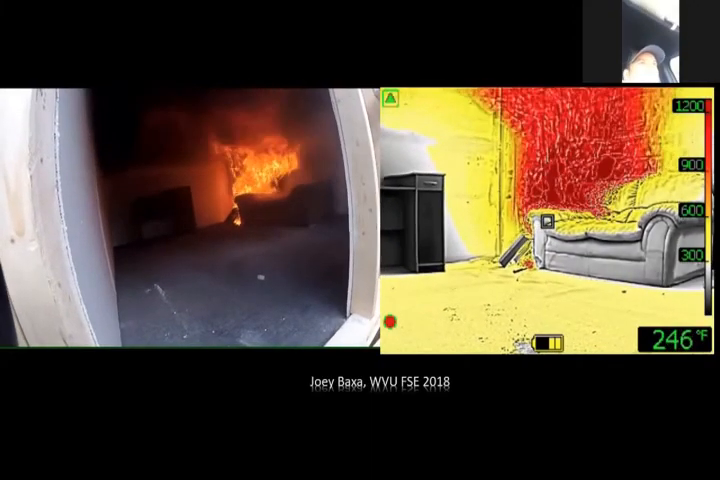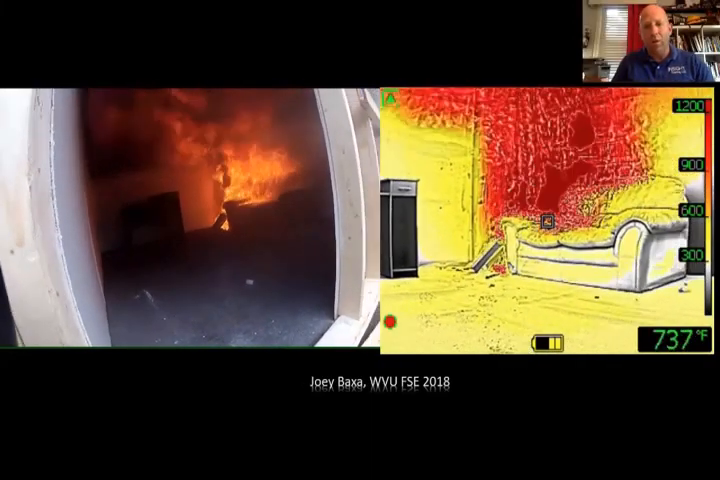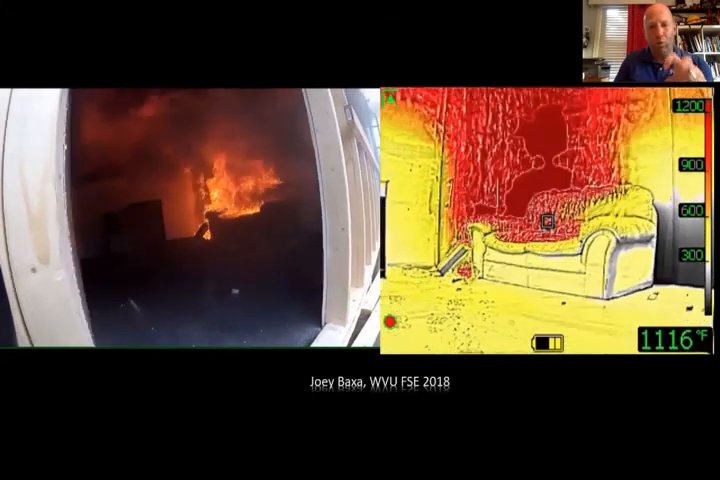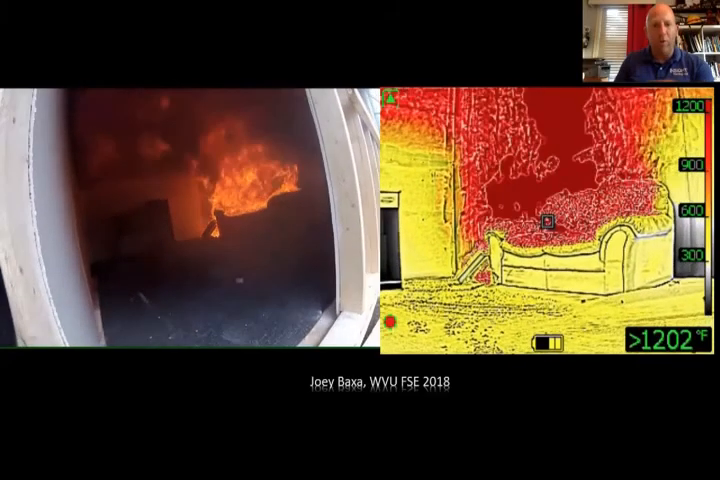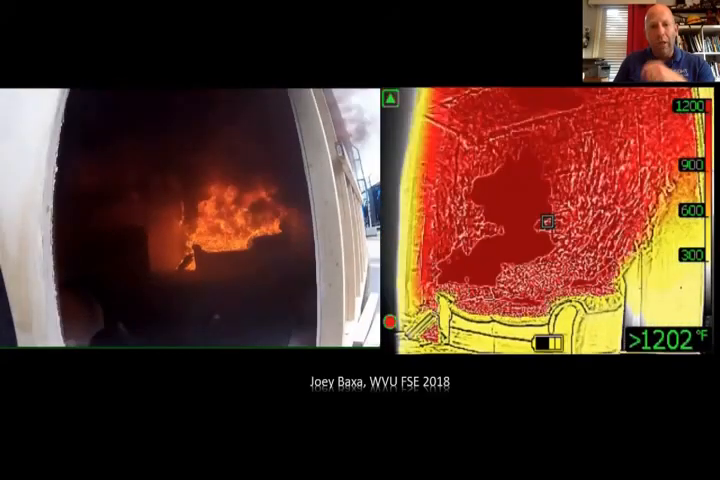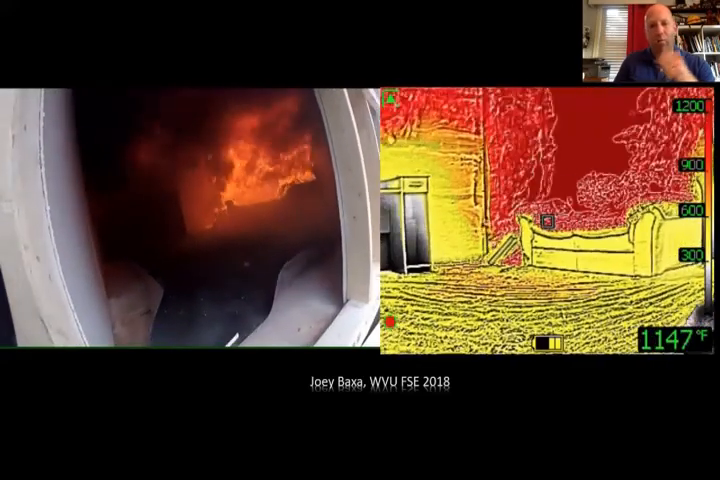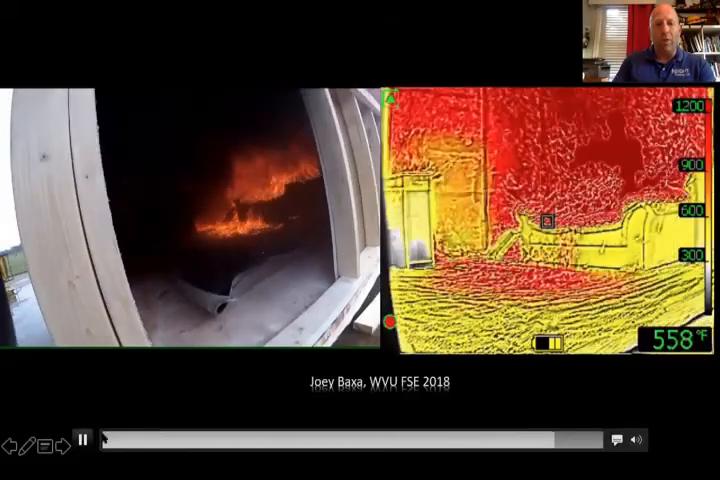See the heat coming towards the door? Watch the carpet in the GoPro shot here in the next few seconds. You'll see the thermal view. It'll start to pull. It'll actually pull the carpet. Watch, look, the carpet's pulling away from the door. That's how much heat is in that room. And yet I would have waited to open the nozzle the way I thought originally. Not now. I'm going to see the enemy and take care of it.